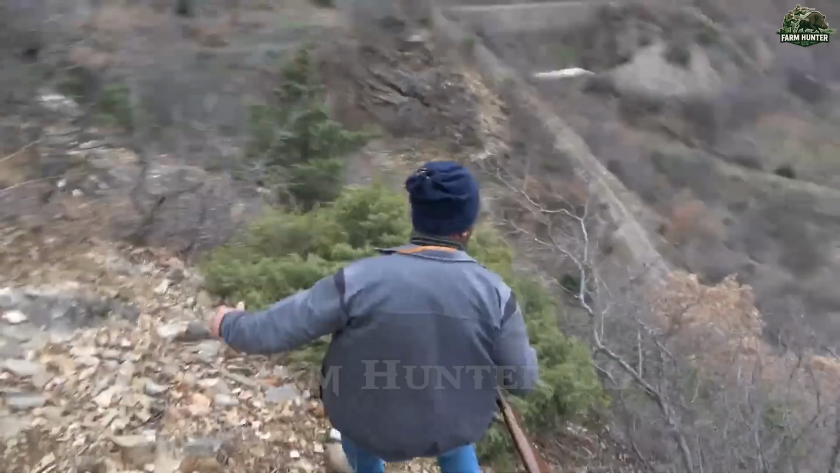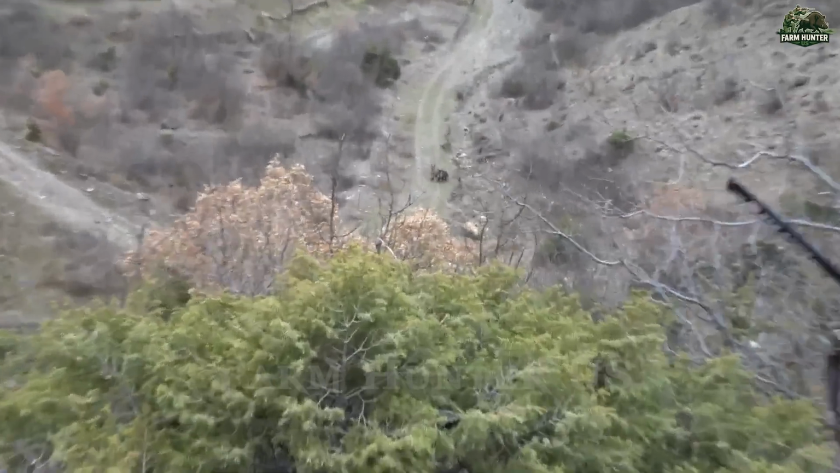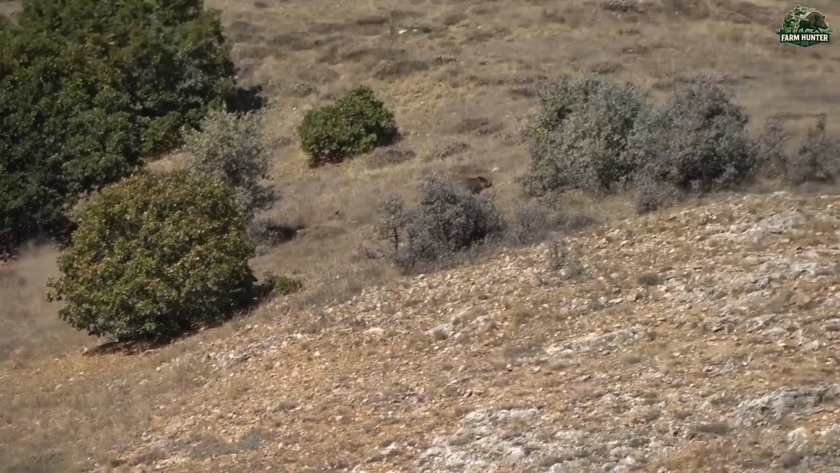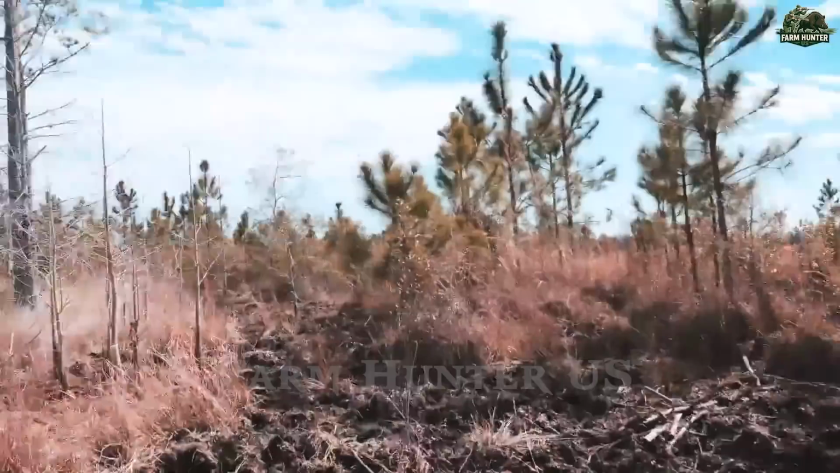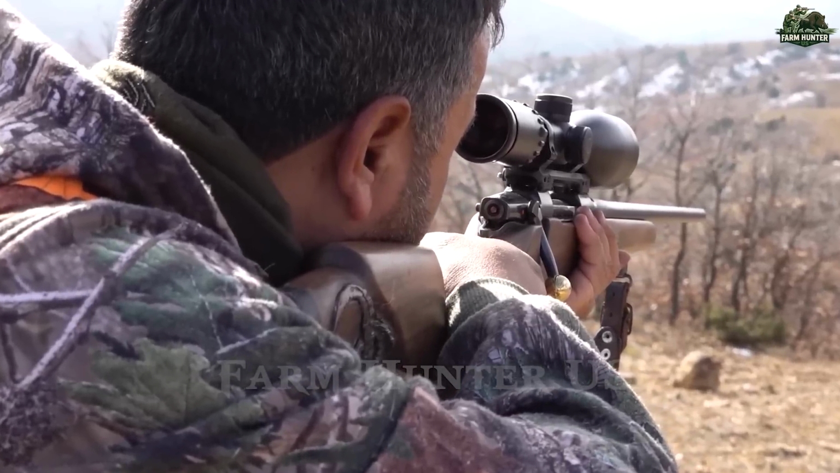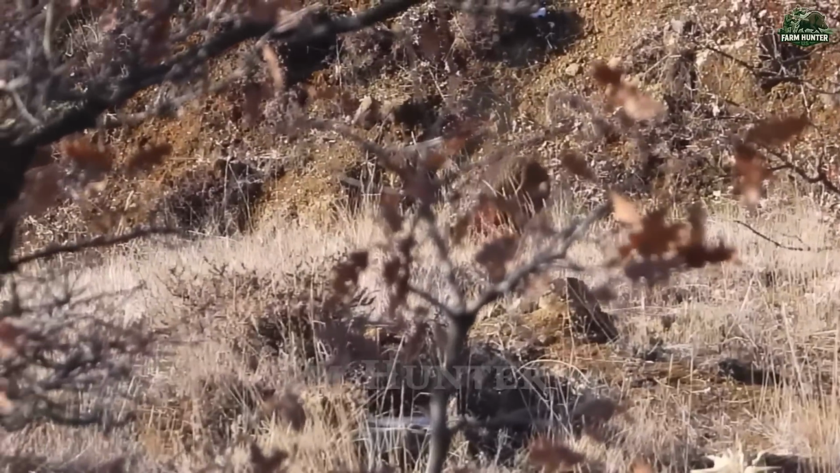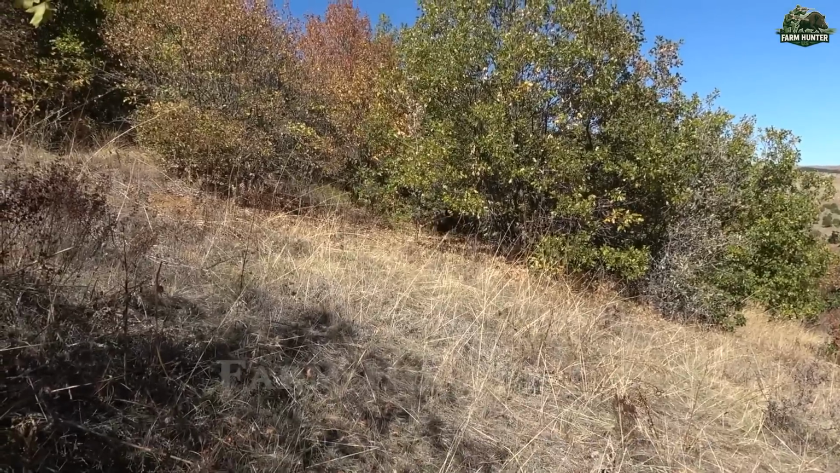Another bolted for cover, and Dwayne took off after it, his rifle raised. That one got away, but not for long. Just when he thought the trail had gone cold, a shadow darted across his path. It was close, too close. He squeezed the trigger. A single clean shot dropped the animal in its tracks.